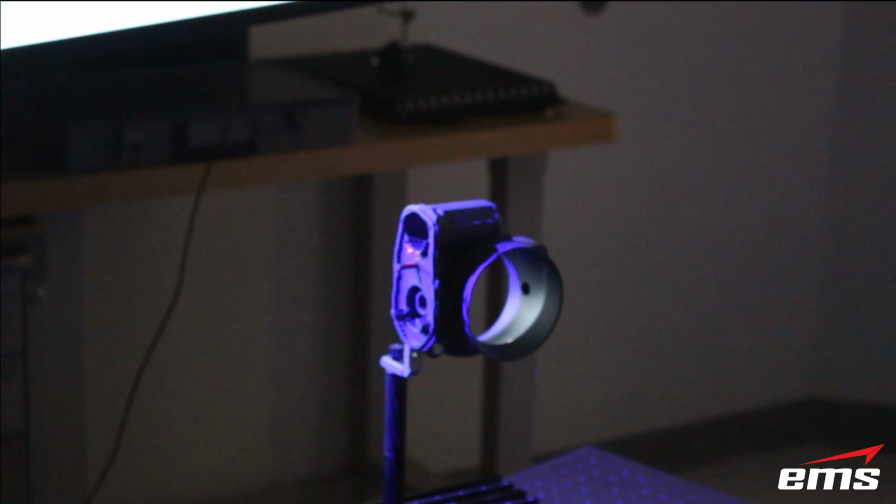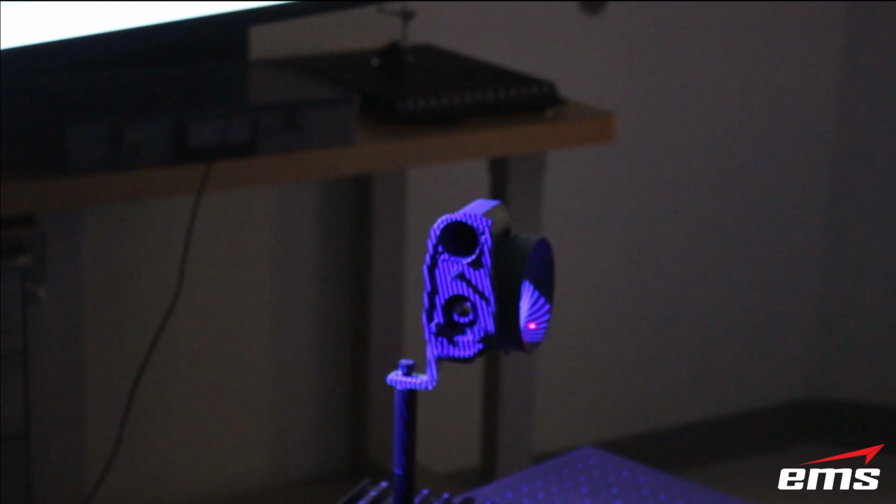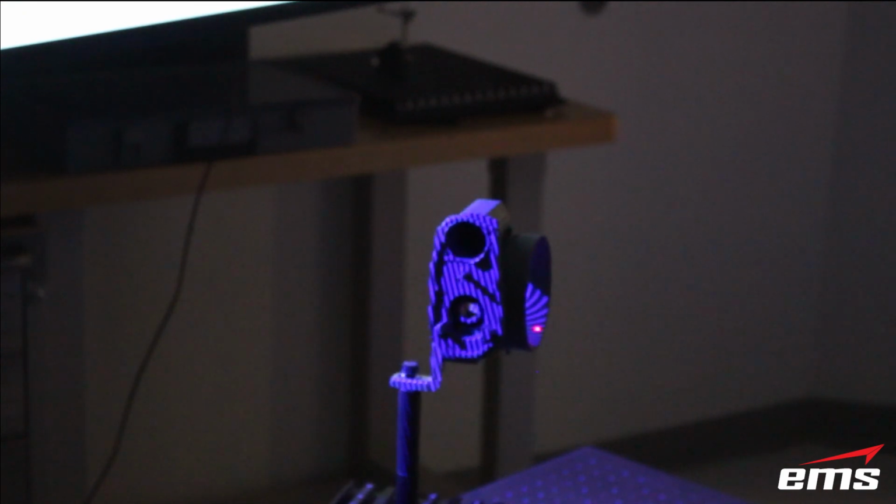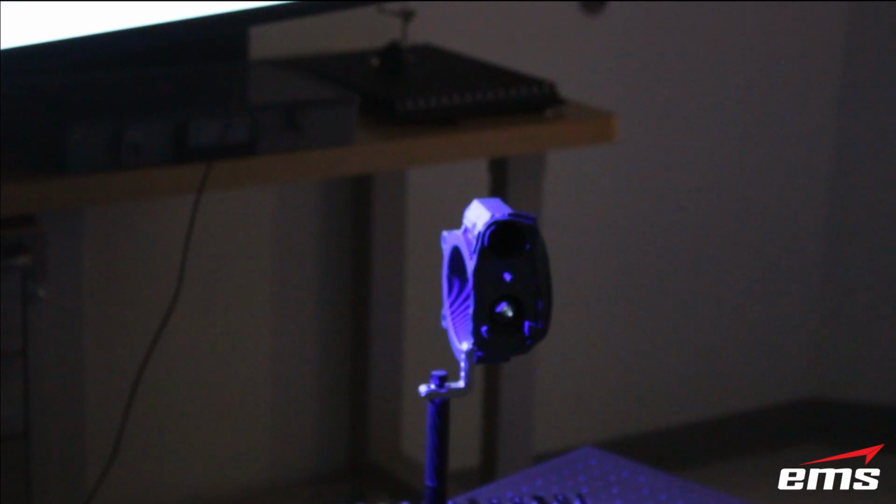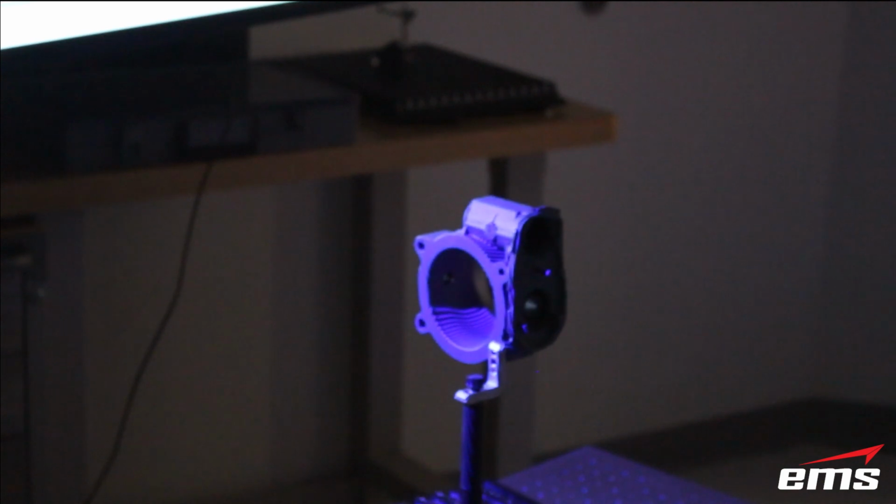So again, it's just projecting that pattern, and then anywhere that lens can see the pattern, it's going to pick that up. So as those bars distort across the shape, that's where it gets the 3D shape. So it's looking at the edge of that bar. Okay, and again, you can see how quick it'll scan. So basically, if the lens can see where the projected light is, it should pick it up, as long as, again, it's in that depth of field.